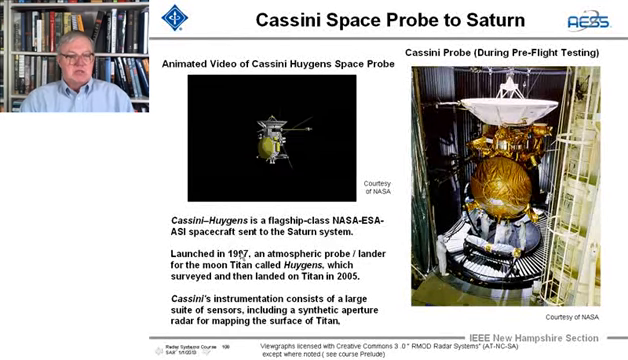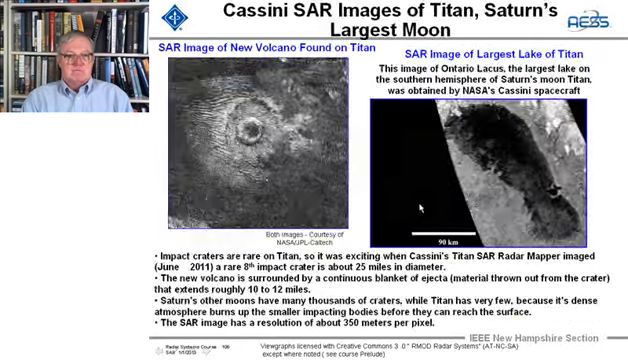It was launched in '97, and a probe landed on the moon of Titan. It was called Huygens, and it surveyed and then landed on Titan. And we're going to see in a minute some of the survey. Cassini's instrumentation consisted of a large suite of sensors, and just one of them was the synthetic aperture radar, which was used for mapping the surface of Titan.